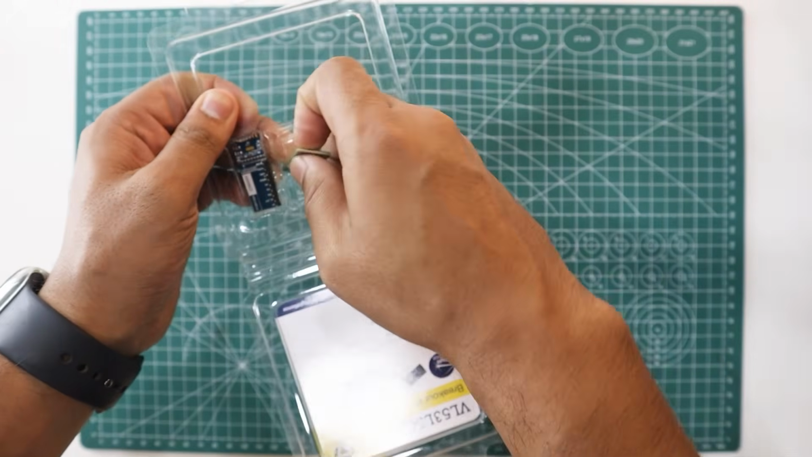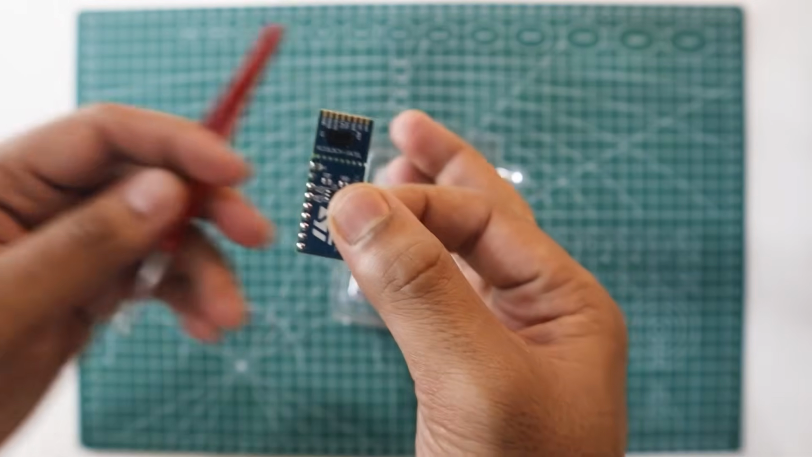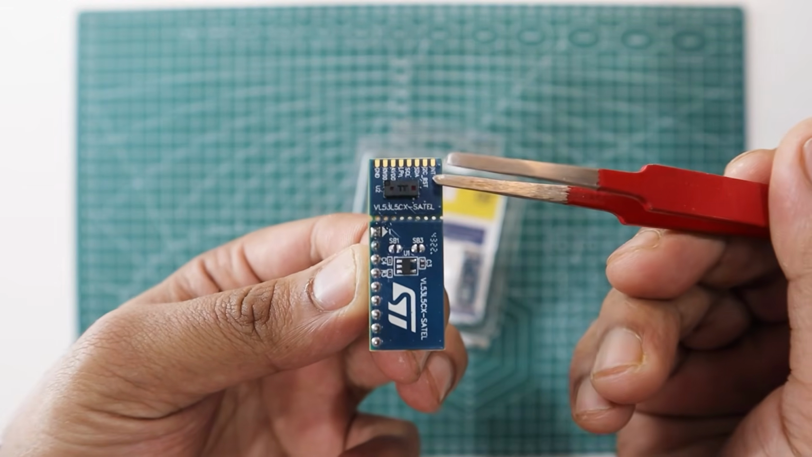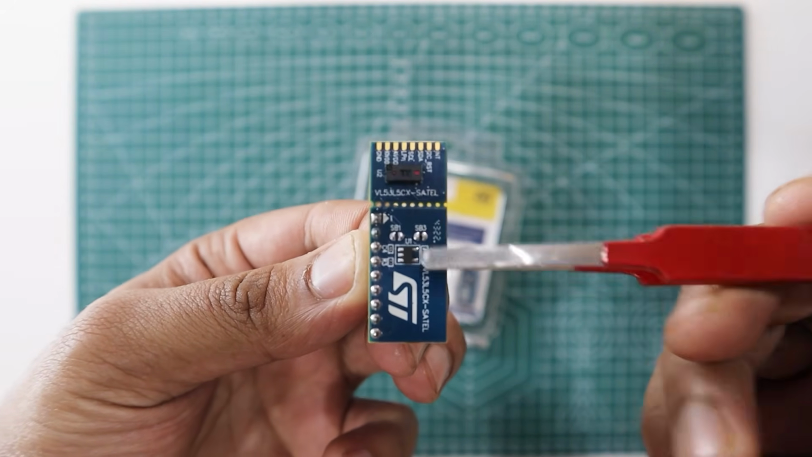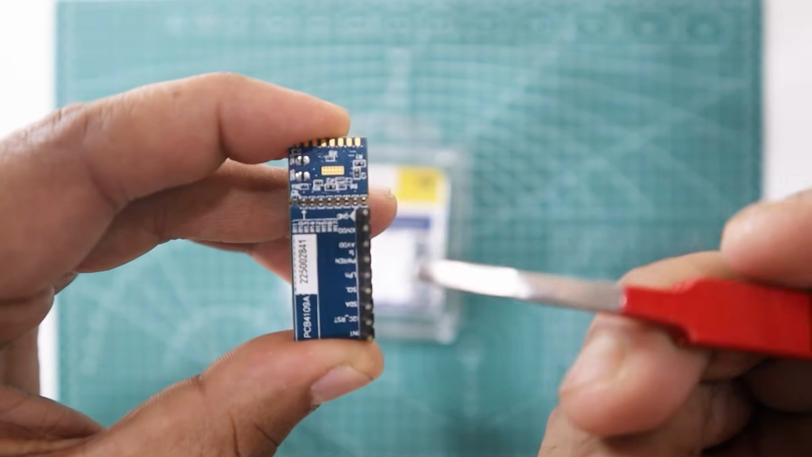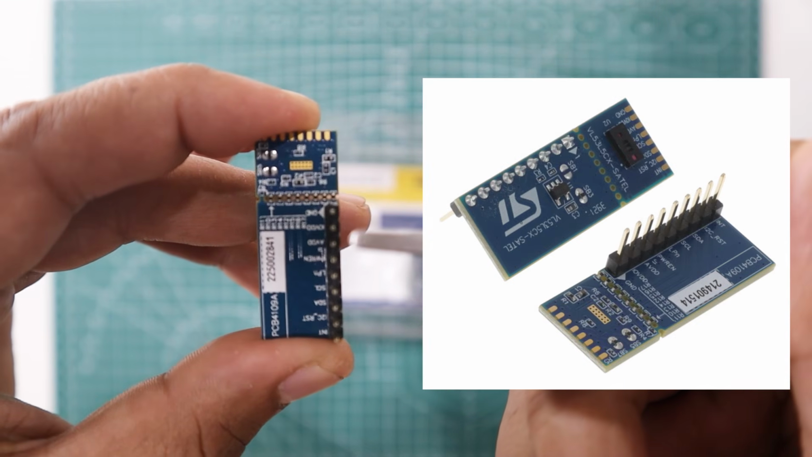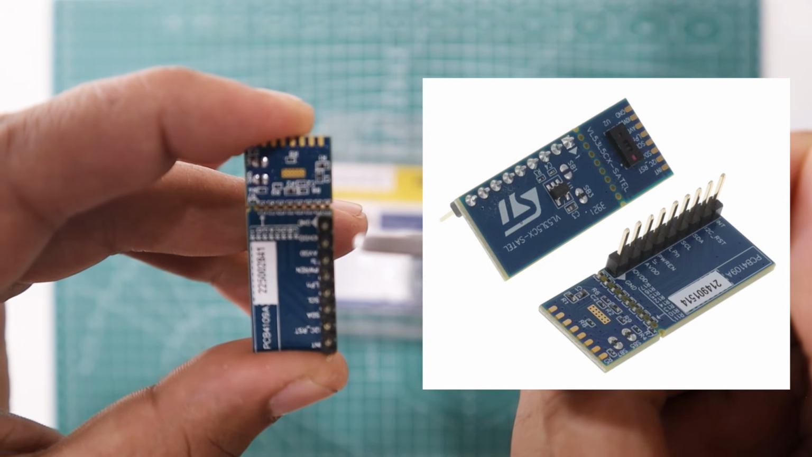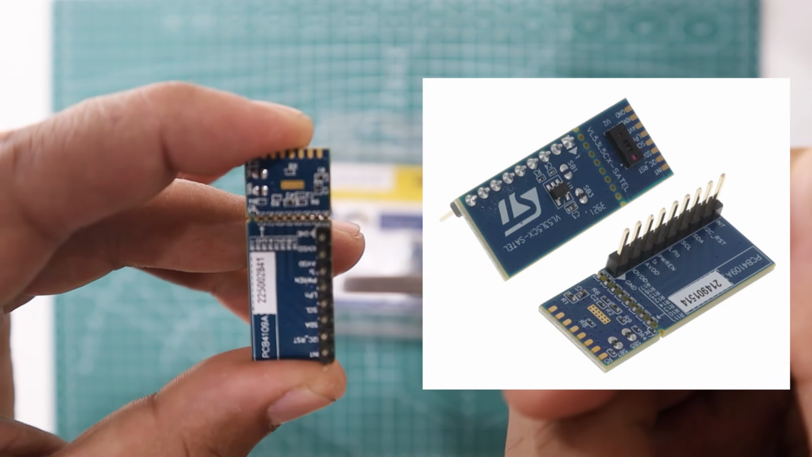I'll take one module from here. This is the module, and this is actually the main sensor, the VL53L5CX. Here we have some auxiliary circuitry, like a voltage regulator and other things. On the back side, we have all these pins. We have the ground pin, then IO VDD and A VDD. IO VDD is for the GPIO input output voltage, and A VDD is for the analog voltage input.